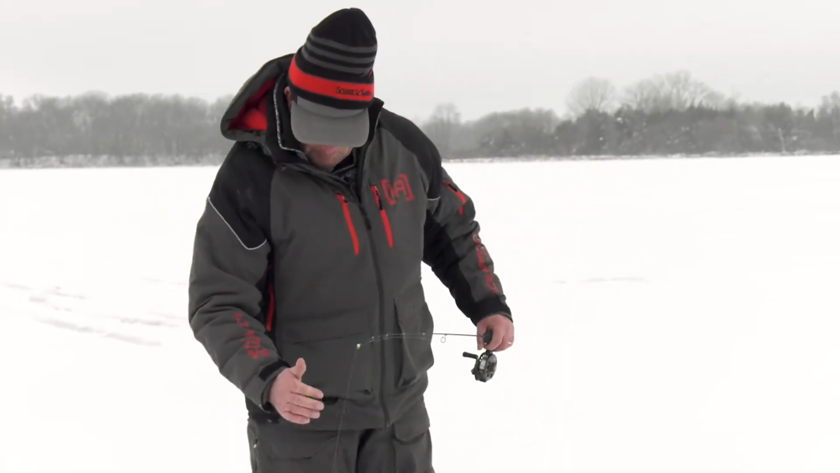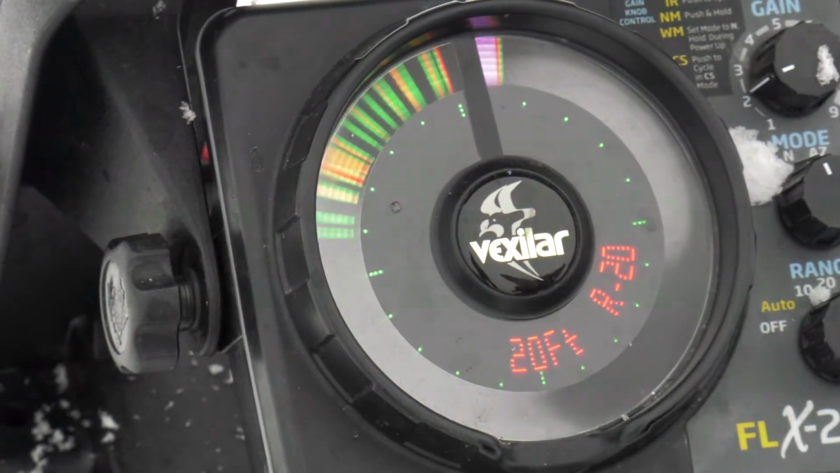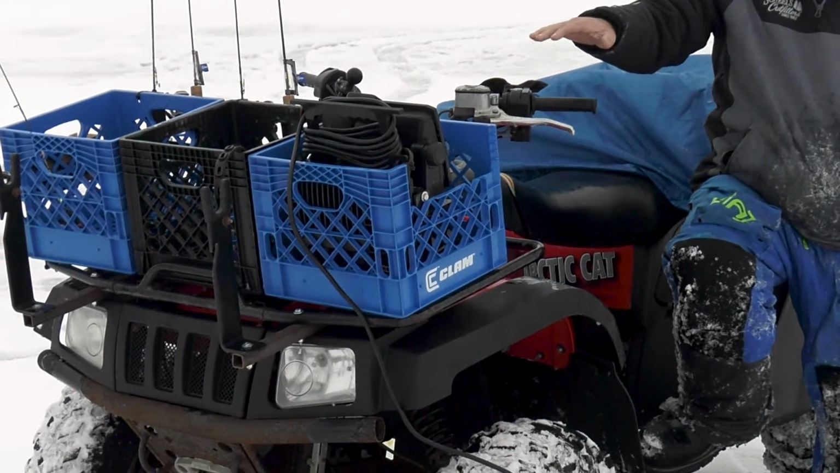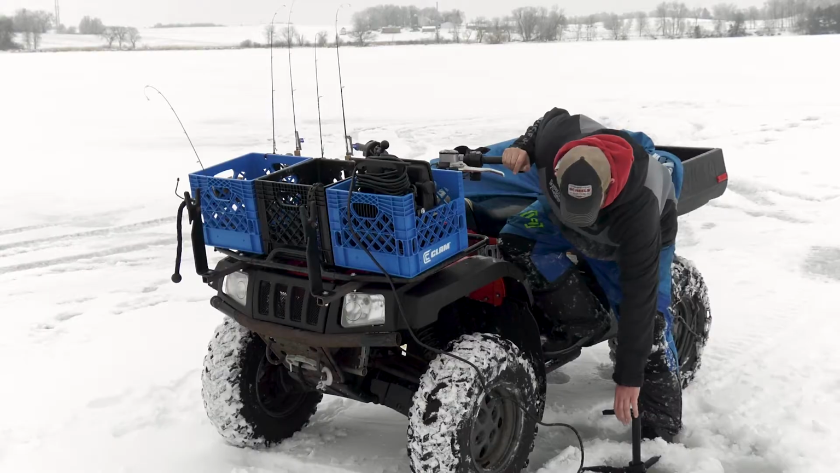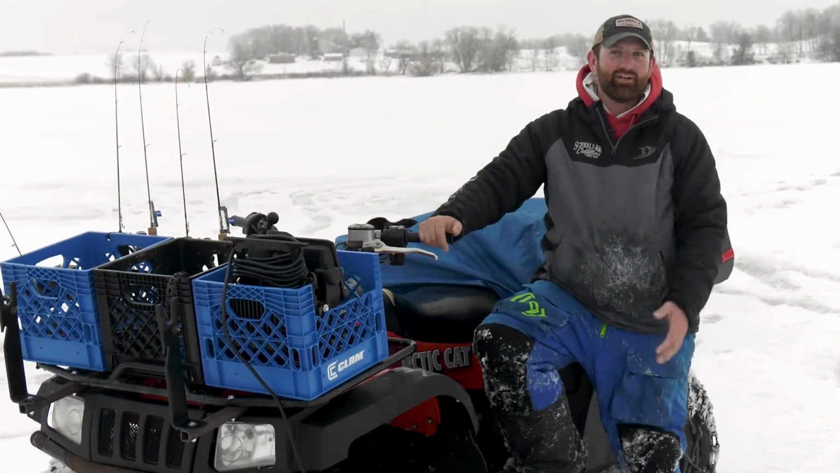You know, when we're fishing these basins and chasing these nomadic fish, efficiency is key. I mean, down to the rod and reel setup, to your flasher, to your forward facing, to the way I have my machine set up. And as you can see, I've got it mounted on the front of my four-wheeler. The reason I have it on the four-wheeler is because I can move it around easily. They're extremely heavy. I don't want to carry this around.